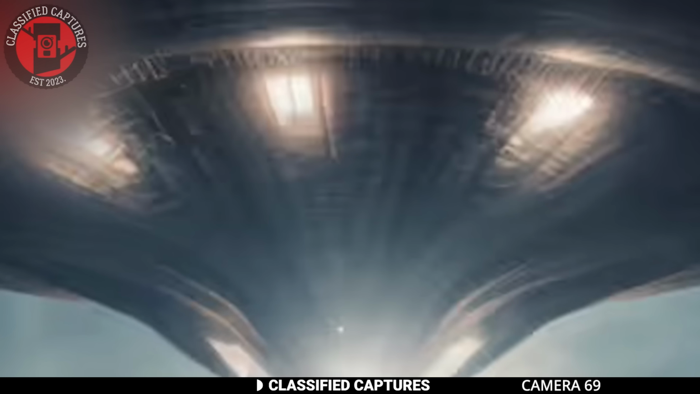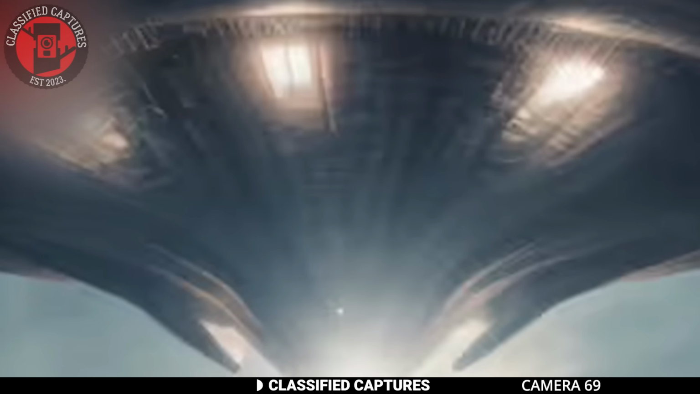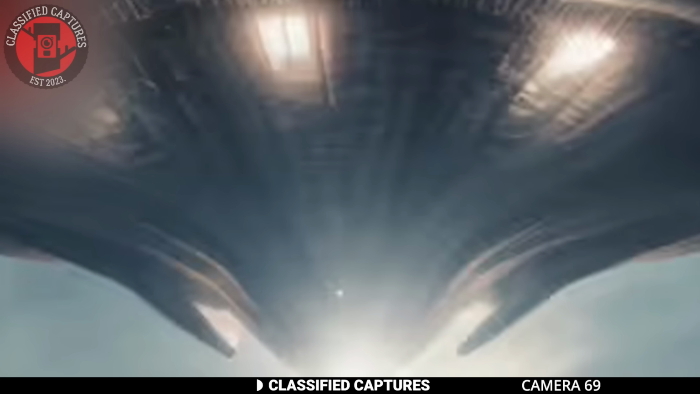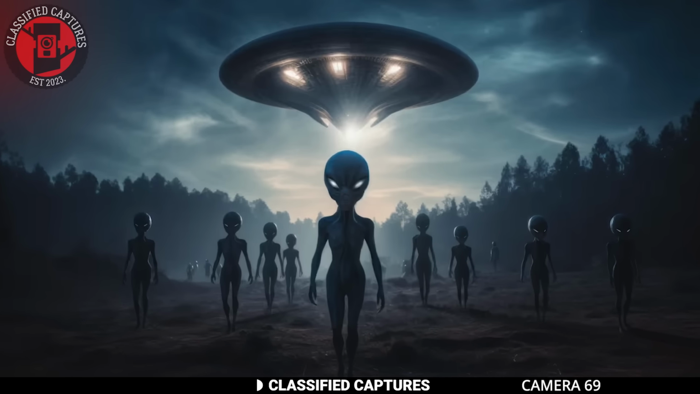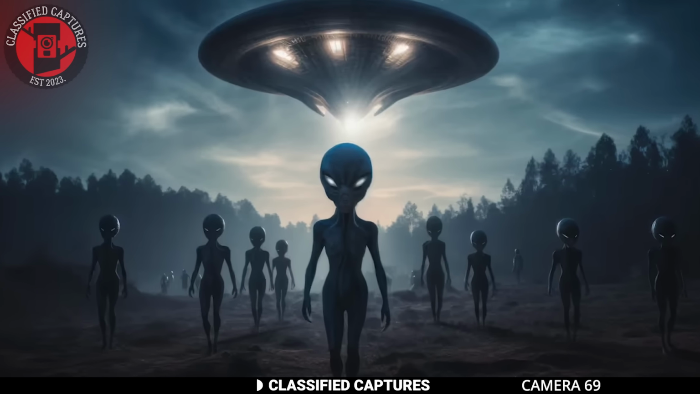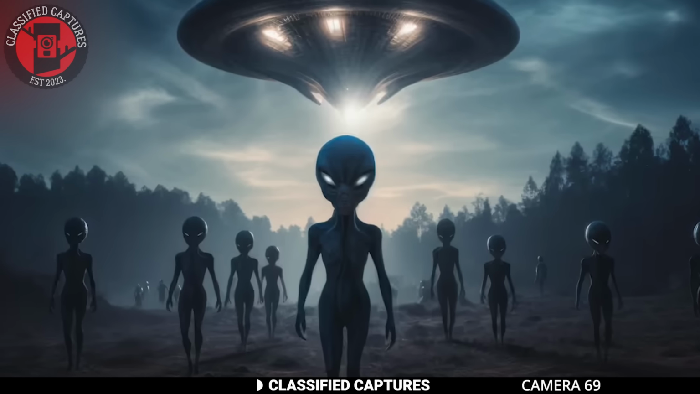One report describes one of these objects as octagonal in shape. What makes it even more puzzling is that the pilots who were ordered to take down these objects each gave different descriptions of what they saw. So, could these mysterious objects be something extraterrestrial? Are we dealing with advanced technology from beyond Earth? Or is there something else going on?